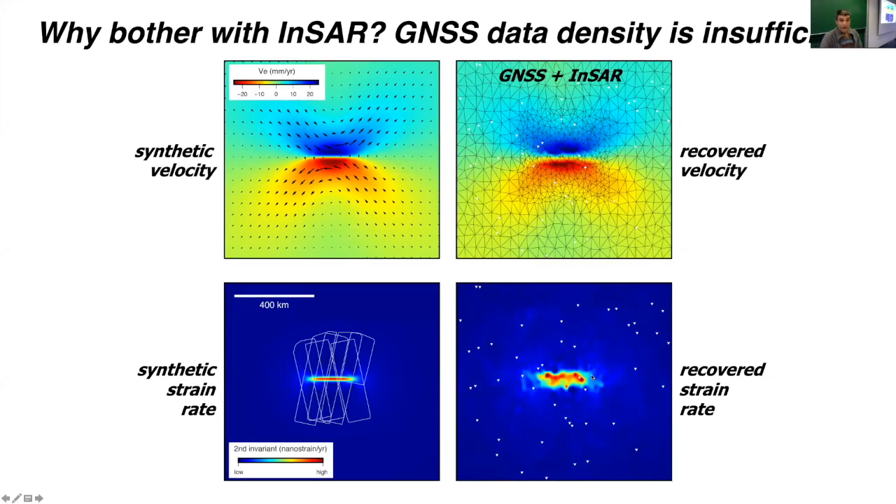Now, if we add InSAR into the mix, so here's some synthetic InSAR data denoted by these white rectangles, we do a much better job now of characterizing the velocity field at high resolution and with good detail. And we also do much better of recovering the strain rates. Still not perfect, but we can see that we localize it to similar to what it looks like in the synthetic case.